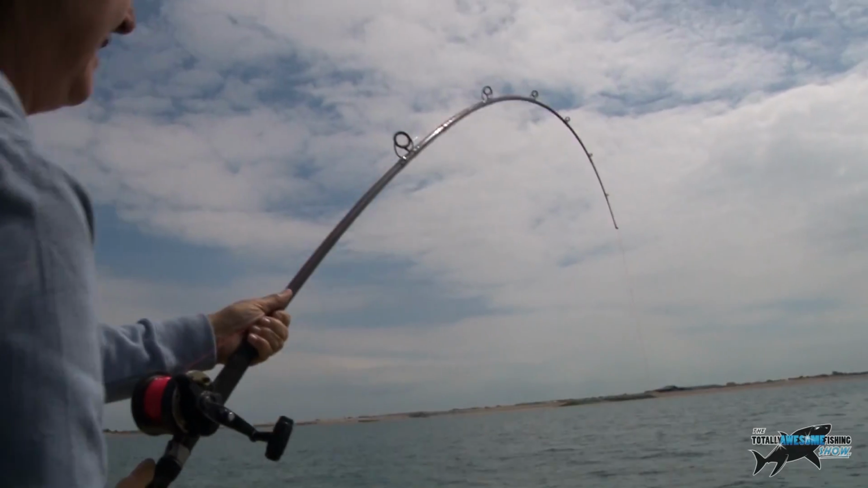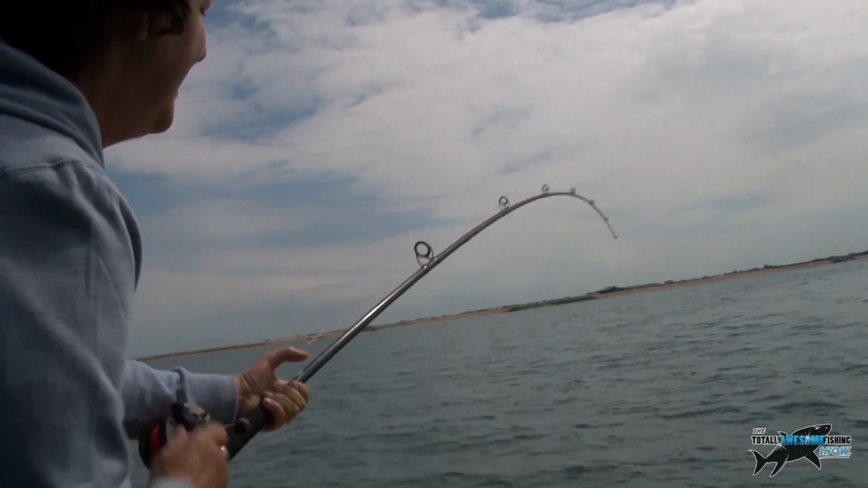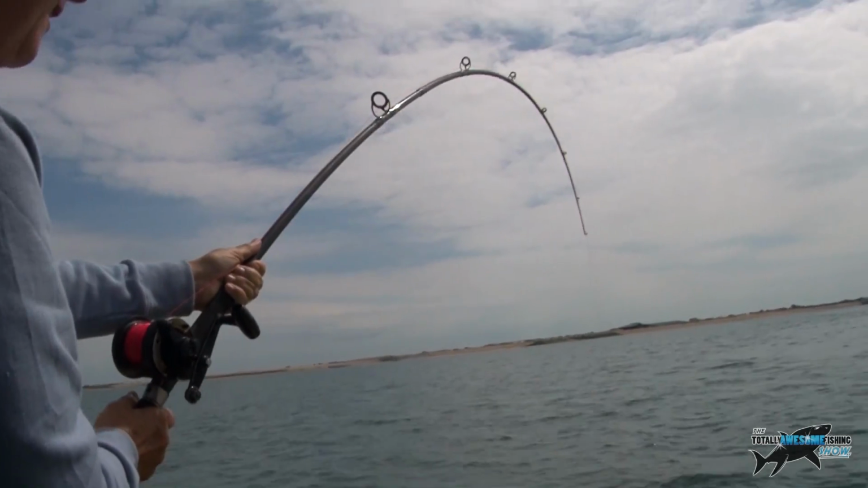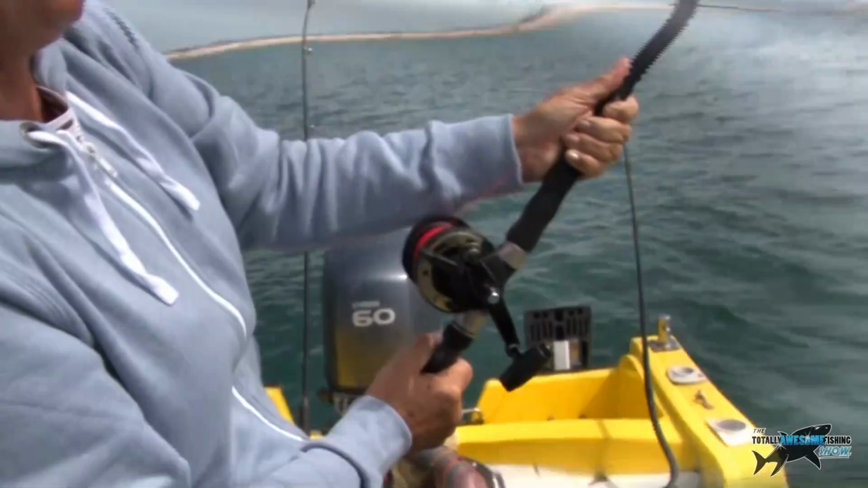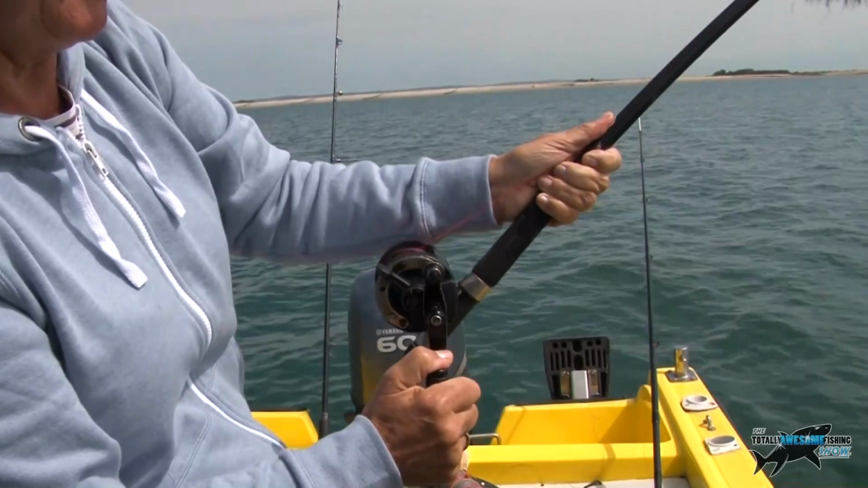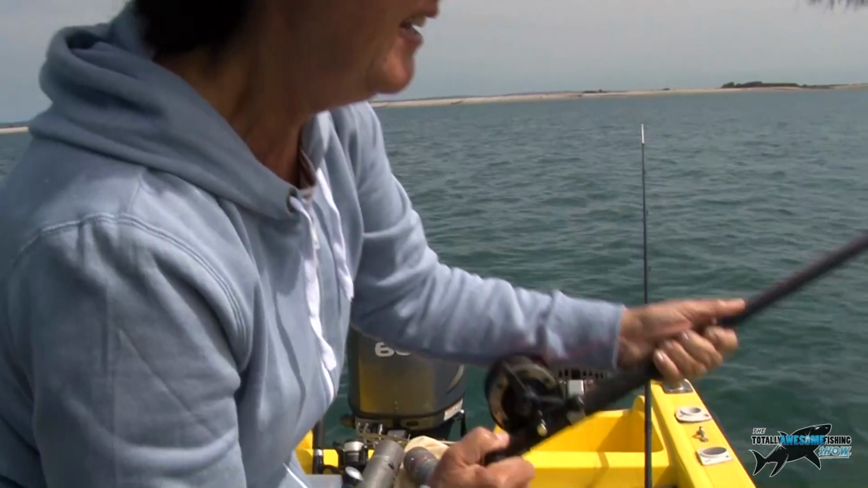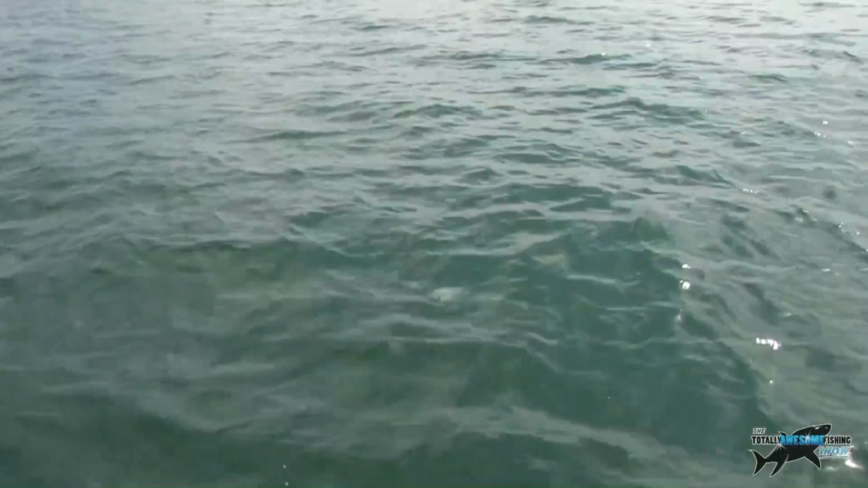And this is just a spinning rod. This is called a Storm Force 9-foot spinning rod off the shore. I tell you what, that's a good fish. Here he is. Can you see it? Coming up. Yep. What the hell is it? Might be a ray. Looks like a thornback ray.